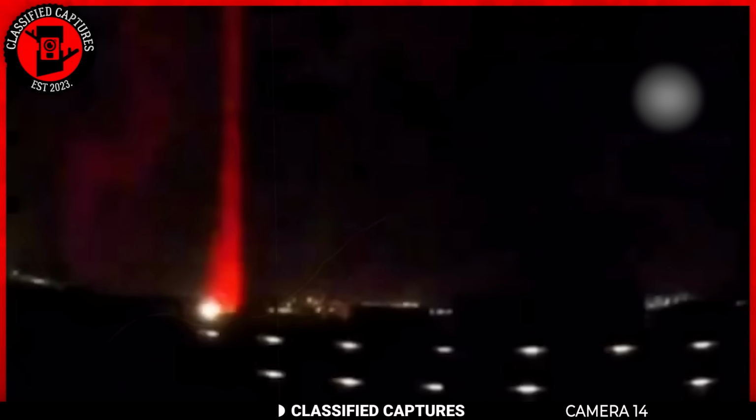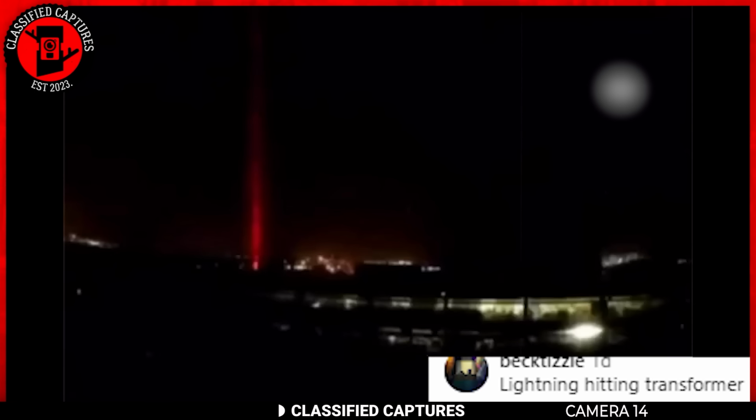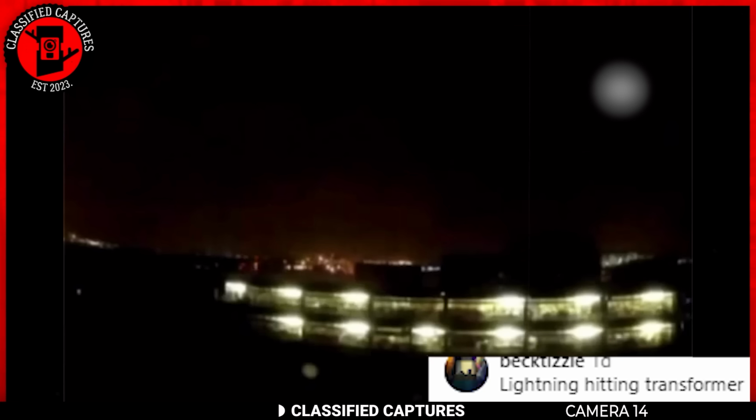A security camera captured a remarkable event during a torrential downpour. At first, a sharp whistle-like sound pierces the air, followed by a sudden blinding flash of lightning that produces a deafening thunder. As the lightning dissipates, a strange, eerie red hue appears on the ground and all the lights in the vicinity go out. It's fascinating to note how the red hue seems to linger on the ground as though something has been left behind. One commenter on the video speculated that the incident was caused by lightning hitting a transformer. It's an interesting theory, but what do you think?